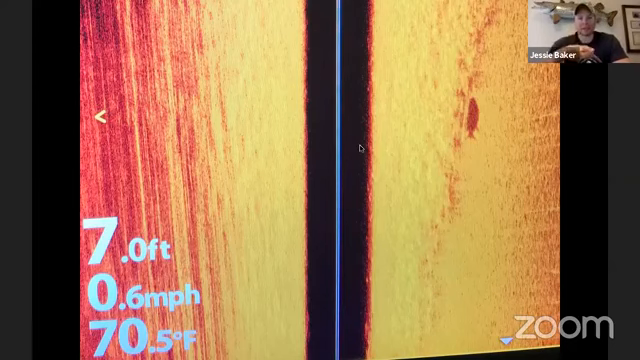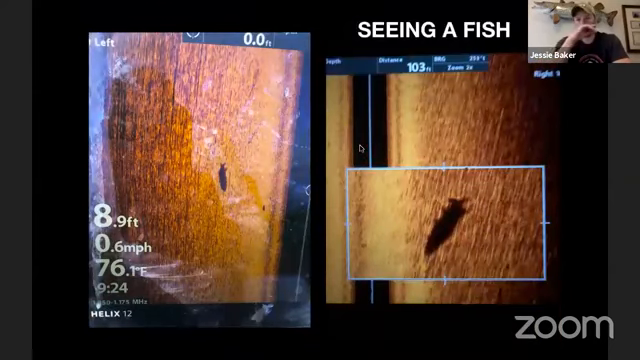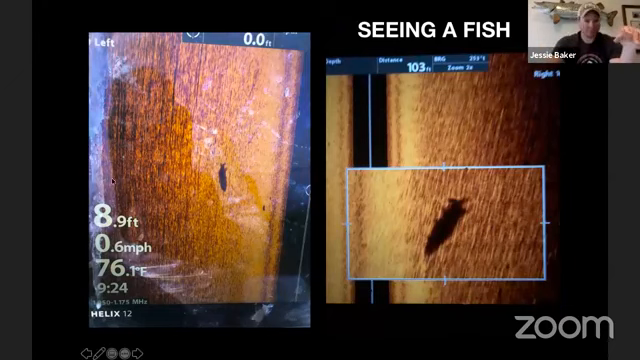Like I say, this is pretty basic. I just want you guys to realize what you're seeing. So let's go to our next image here. Now, these are just two different images. Okay, let's start on the left side of the screen.